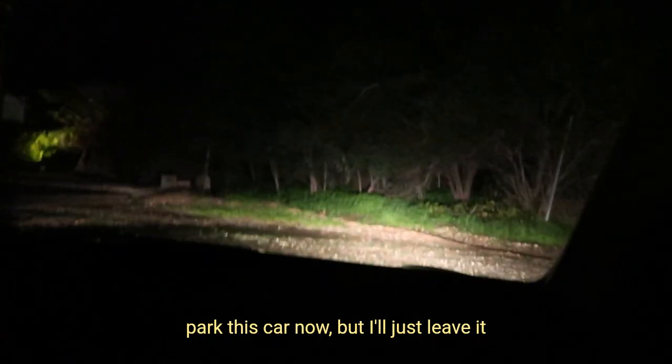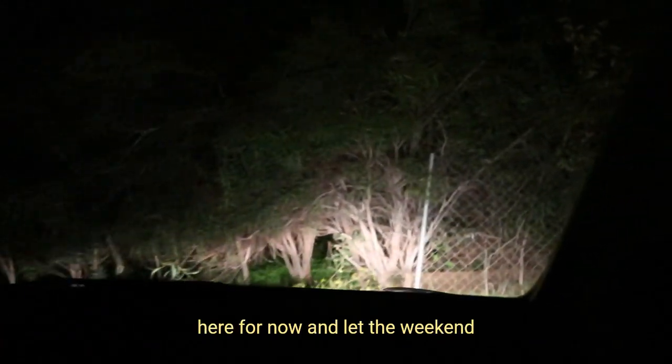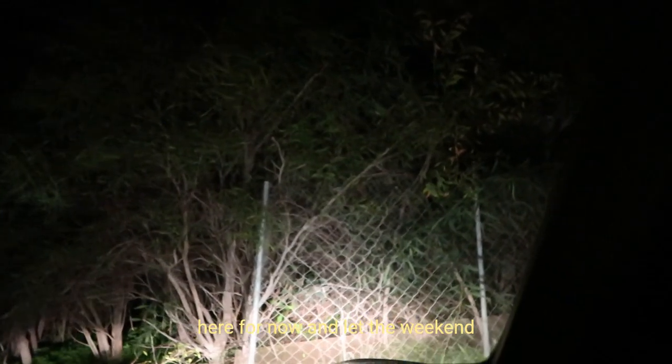Road to the house. Almost there. Actually here. Pitch black. I like it when there are no street lights around the house. You can actually see the nice sky. Park this car now, but I'll just leave it here for now and let the weekend begin.